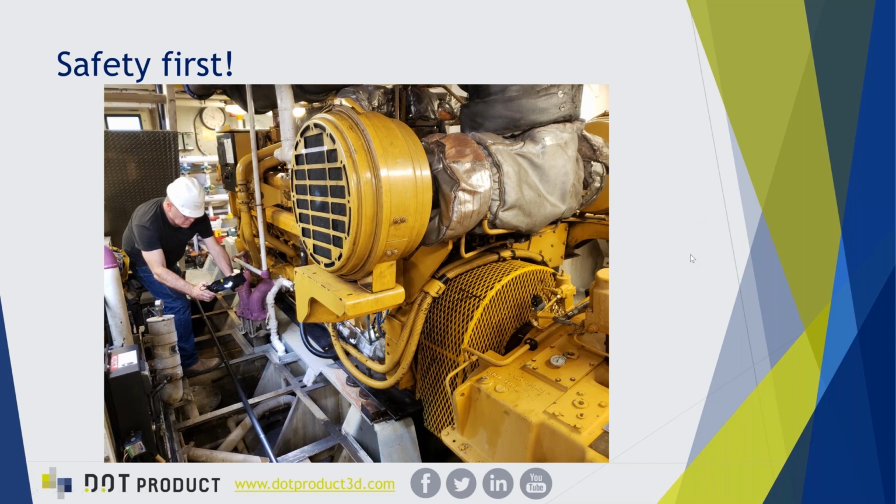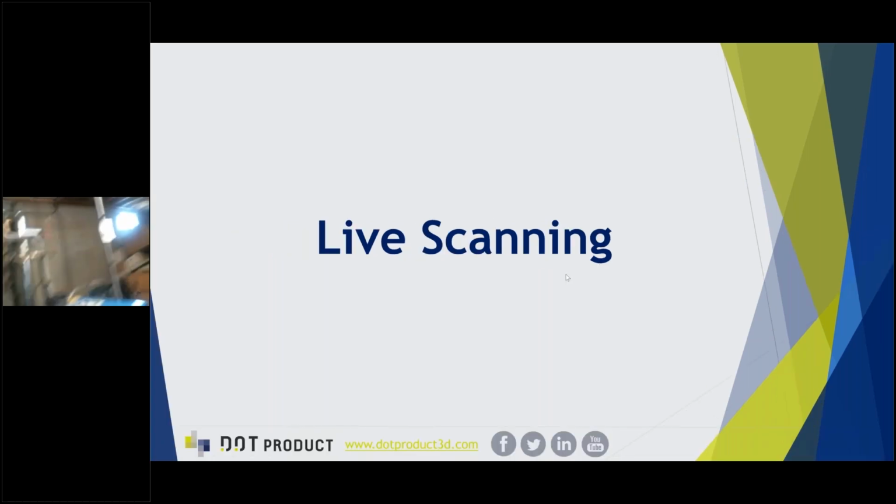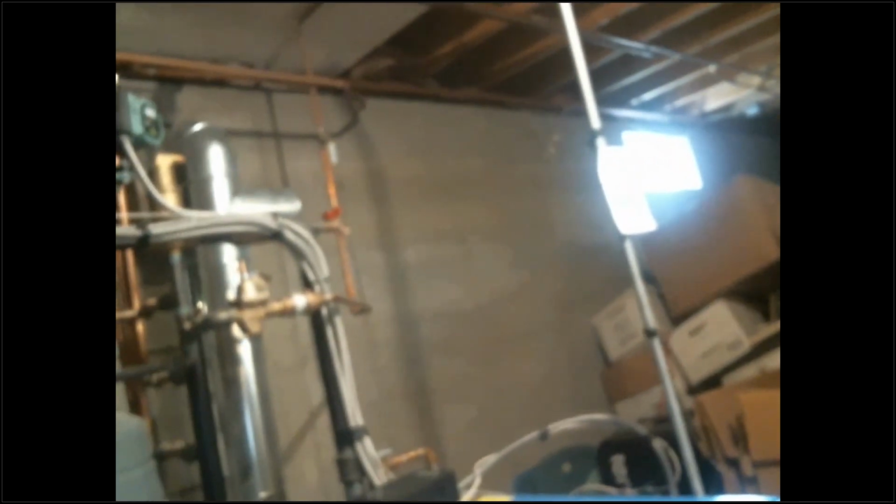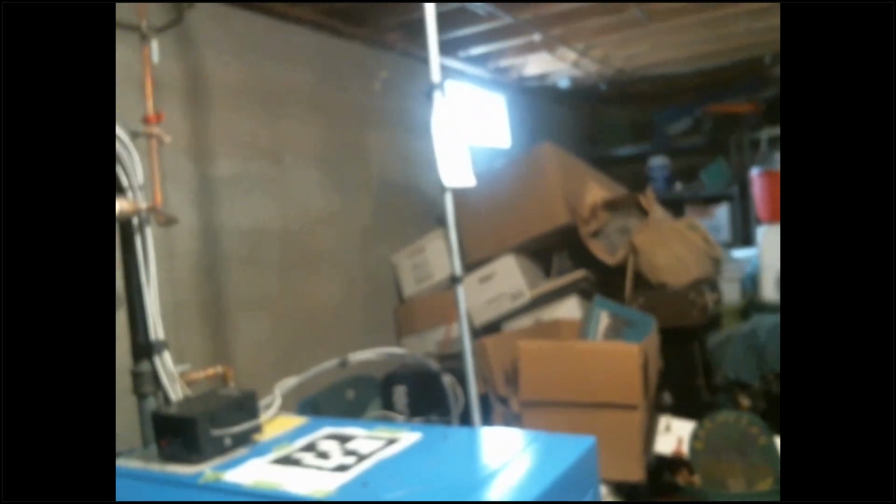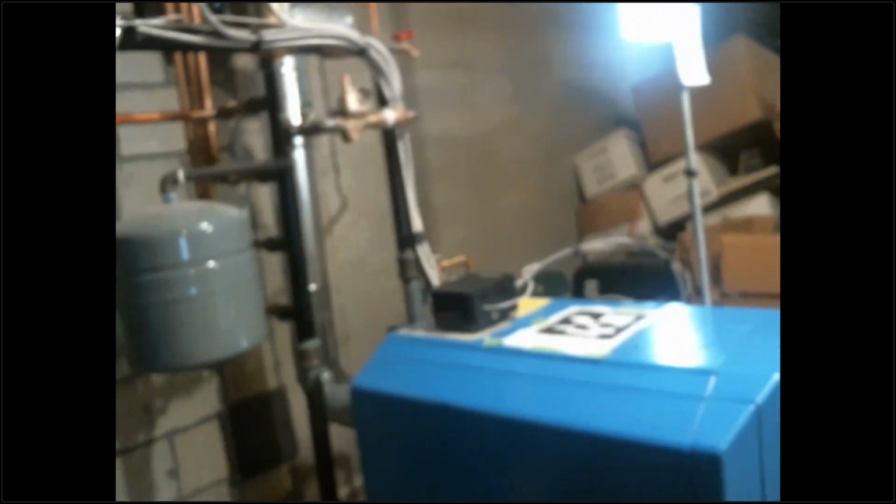Okay, Chris, if you could switch me to, I want to show everyone the environment where we're going to be scanning today. So welcome to North Andover. This is my basement. I've lived here a long time. My family and I have been here for more than 20 years, so there's a lot of clutter, but this has some resemblance to some of the industrial environments that we're in.